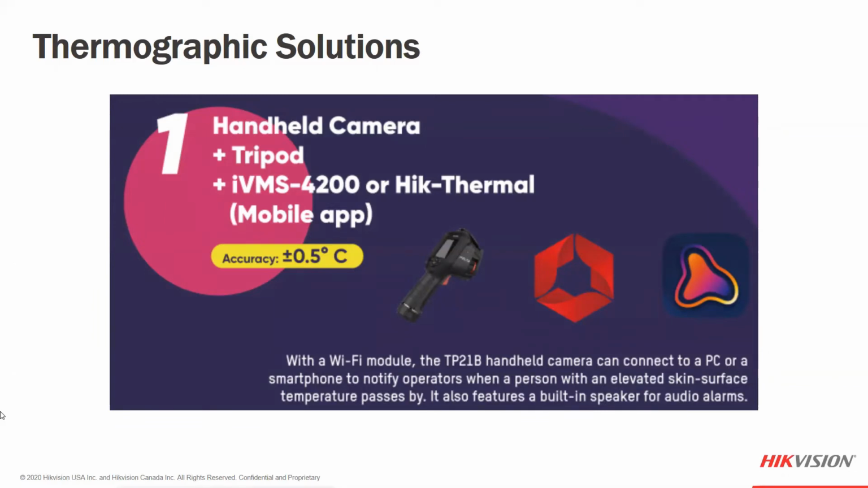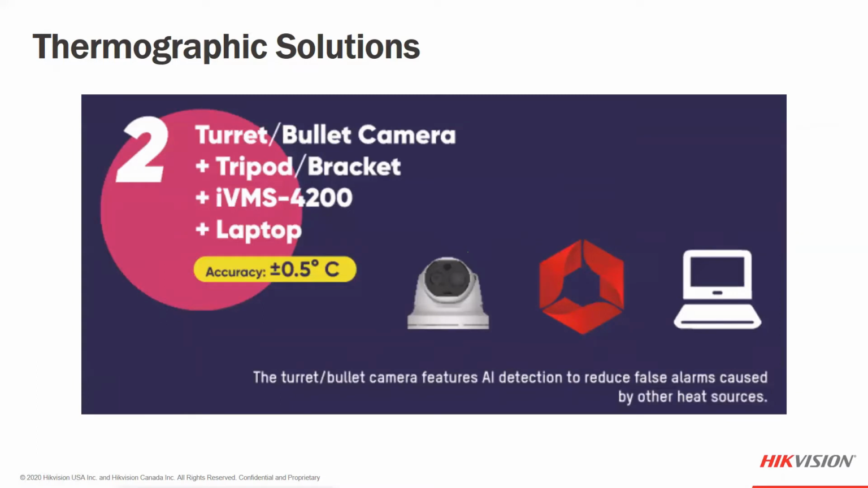The next solution, which I would find is one of our most common solutions out in the world right now, is a standalone camera by itself, either the bullet or the turret, on a tripod or permanently mounted, using software to be notified of an abnormal temperature alert. With the cameras themselves, the intelligence is in the camera: the face detection algorithms, the temperature algorithm, up to 30 faces at a time. The camera could do all of this. If the camera has audio, it could audio alert.